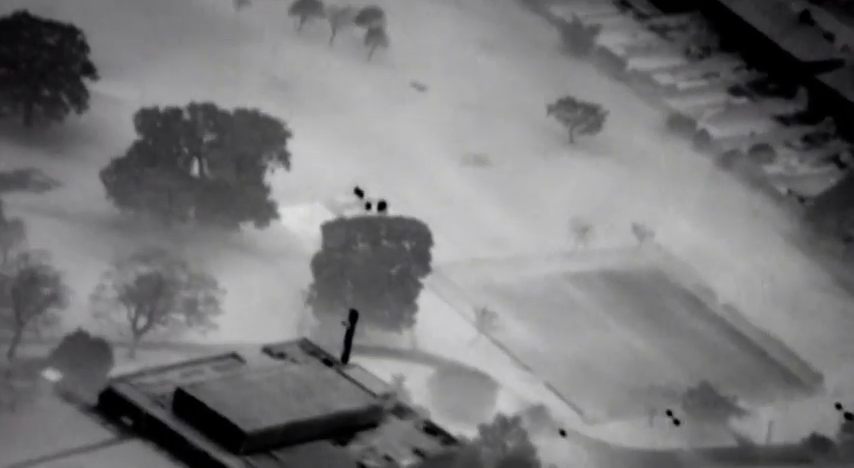Let's get the camera on it in case he decides to go for it. That's it. That's where you are. Good. But there's no hiding place from the helicopter's heat-seeking camera. Once we're overhead, we get a much better view, especially when it's night time. We've got our thermal cameras. Cameras which can keep tabs on suspects wherever they may hide.